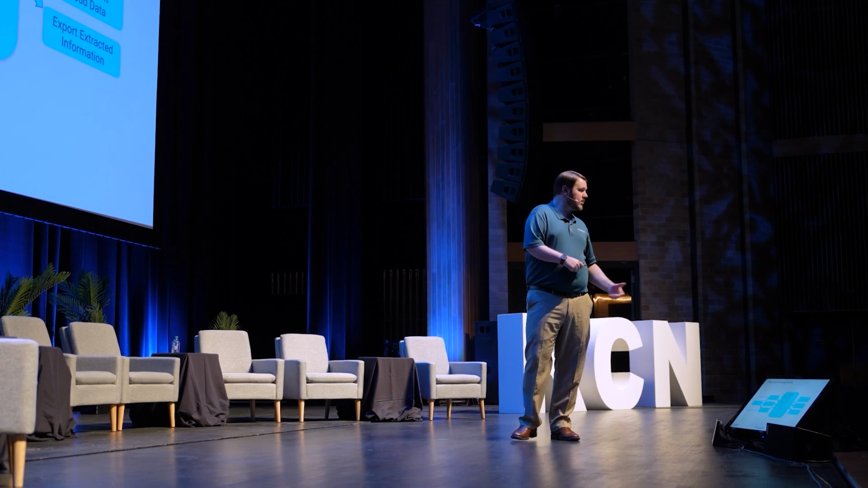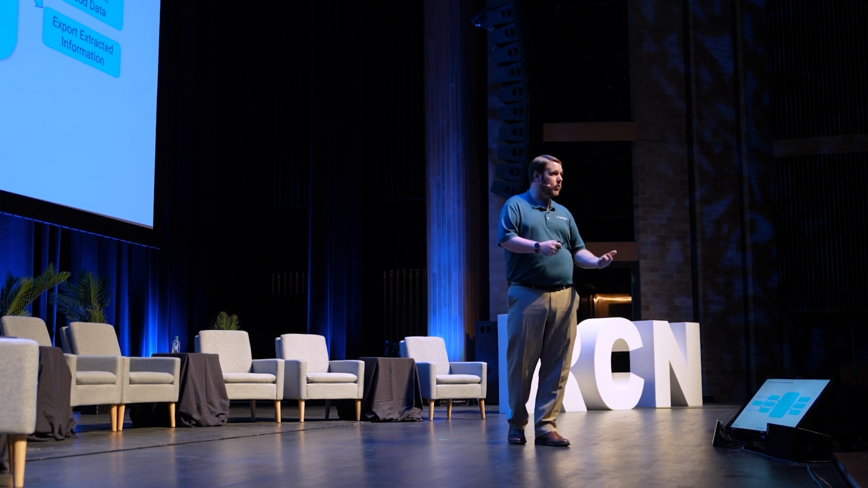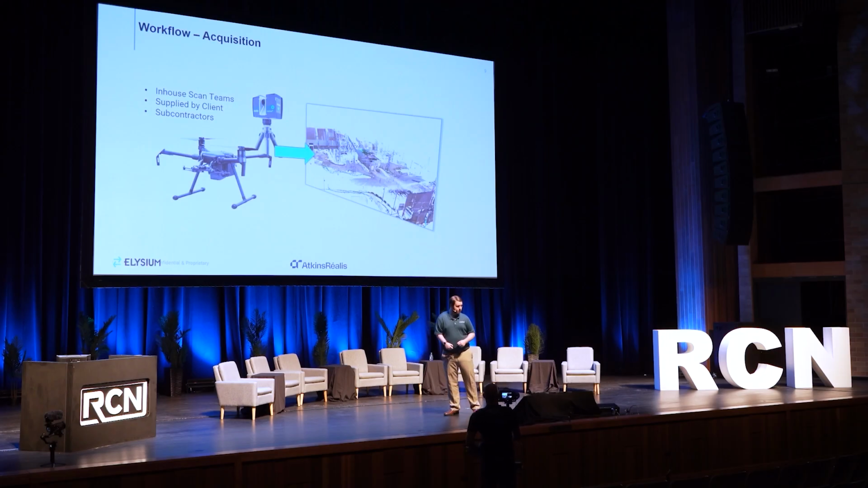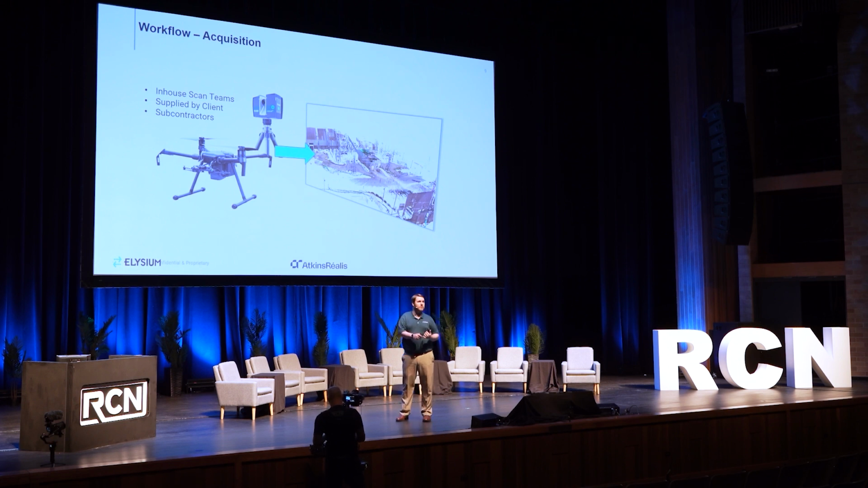So in this case, we're going to go ahead and start talking a little bit about the workflow that Atkins has implemented in order to take advantage of point clouds. Atkins has two primary forms of collecting point cloud data. The first is an internal team that uses a combination of drone and terrestrial scanning. That way they can get the entire environment.